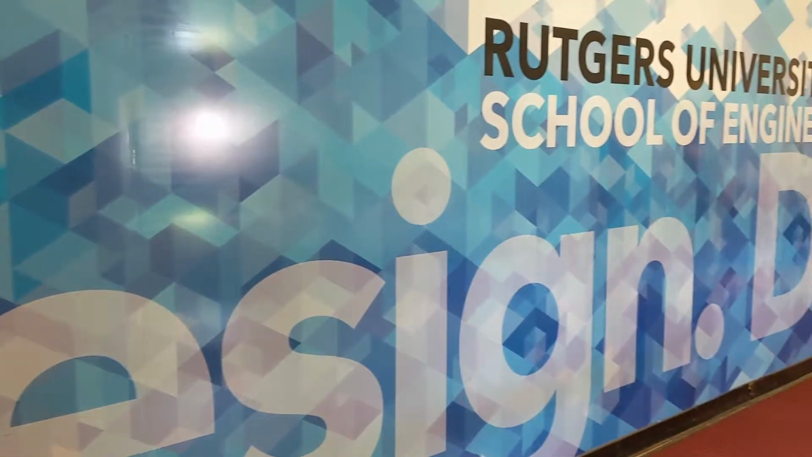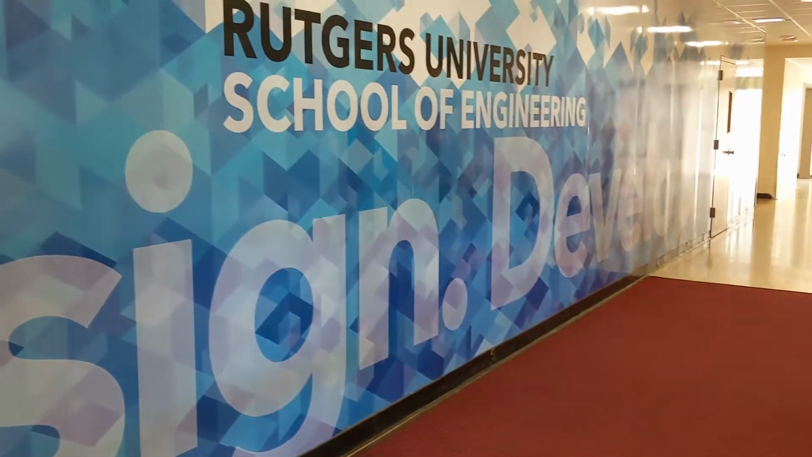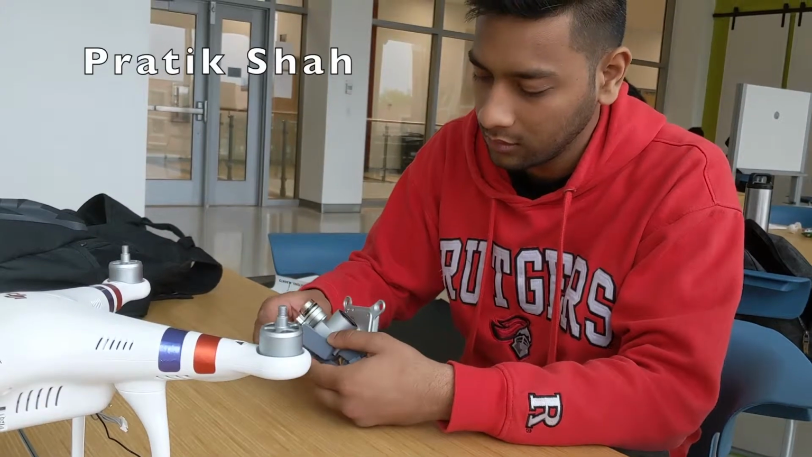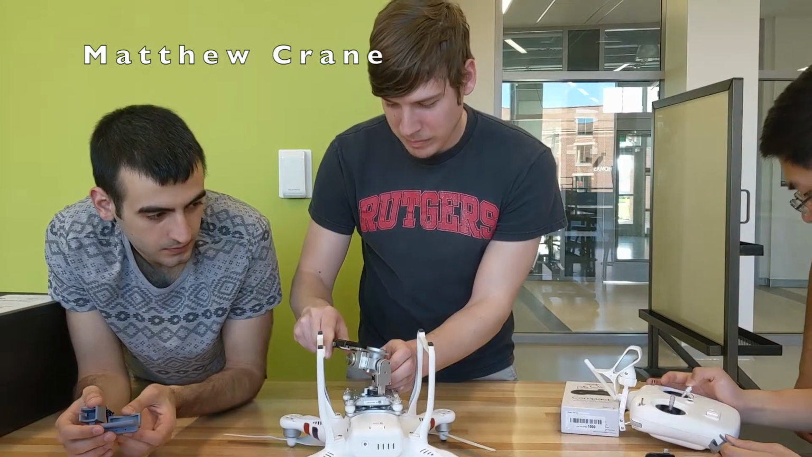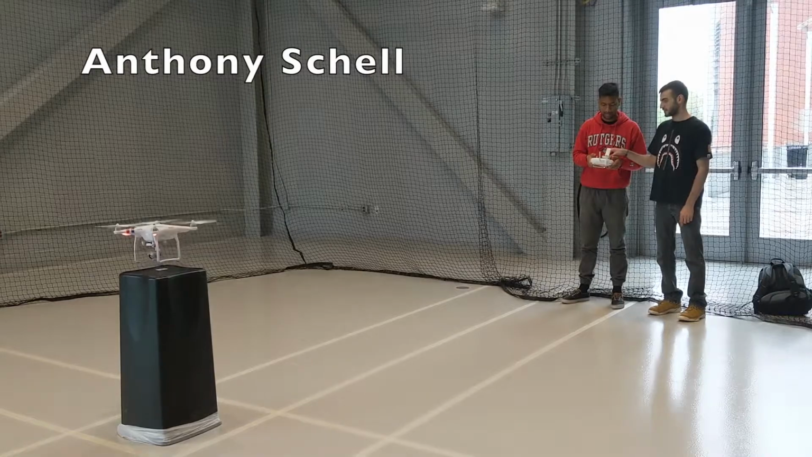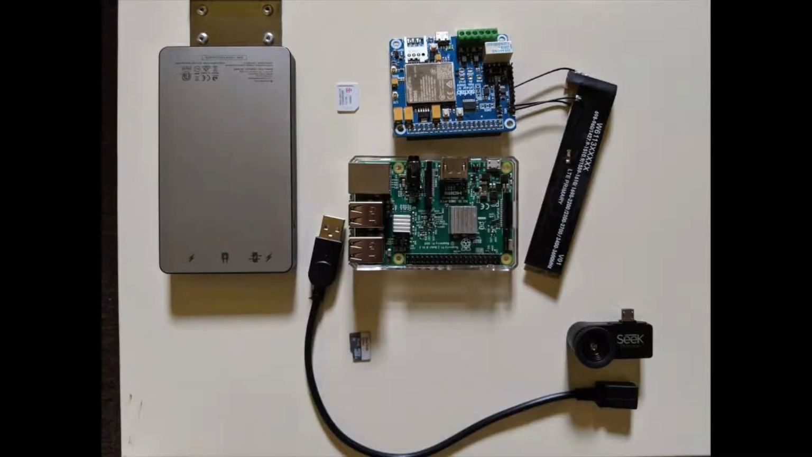The Universal Thermal Imaging Kit that we have designed and manufactured here at Rutgers University provides an affordable, lightweight system that can be attached to any drone. Our project provides a live thermal imaging system, GPS data, and its own power source. Because the kit is self-contained, it means that it will work on any drone powerful enough to lift it.